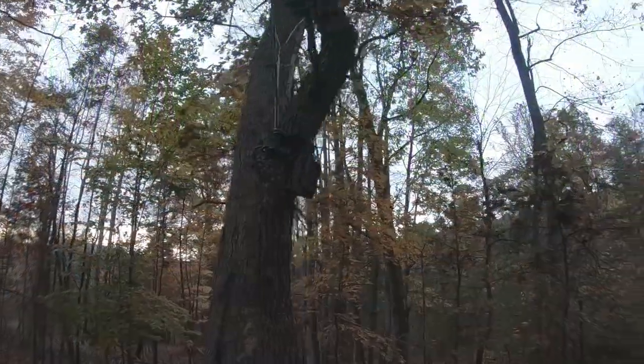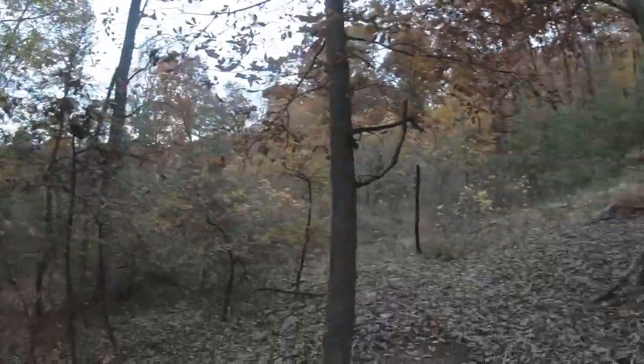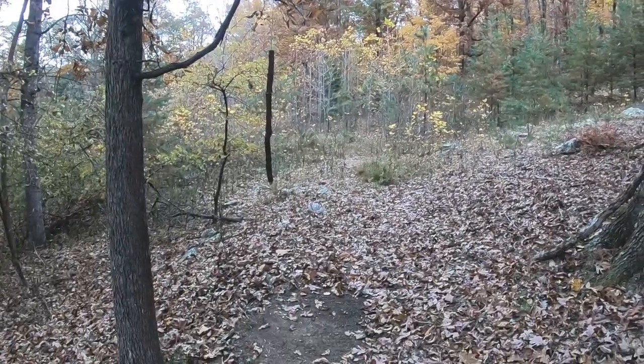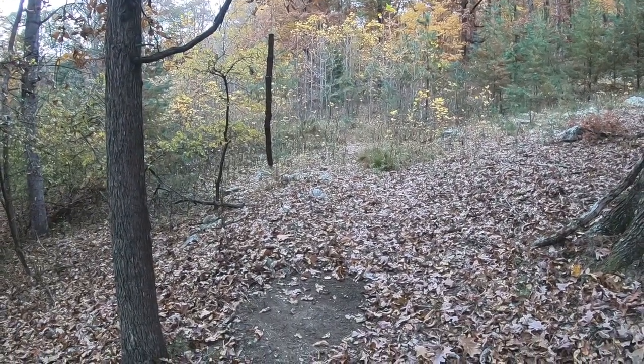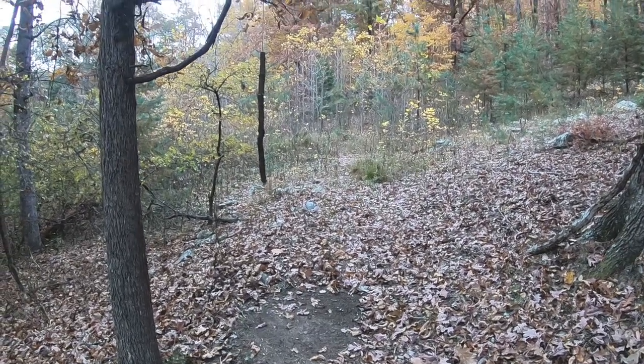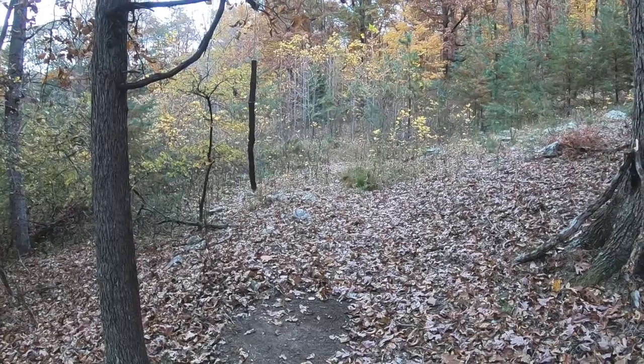I got a camera right there on the tree. This is a spot where last year, I just got on this property this past December, and I ran a camera here with it just being a travel way. And I got some incredible stuff just using it as a travel way.